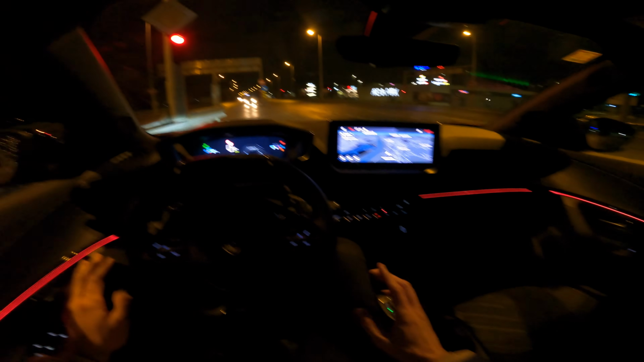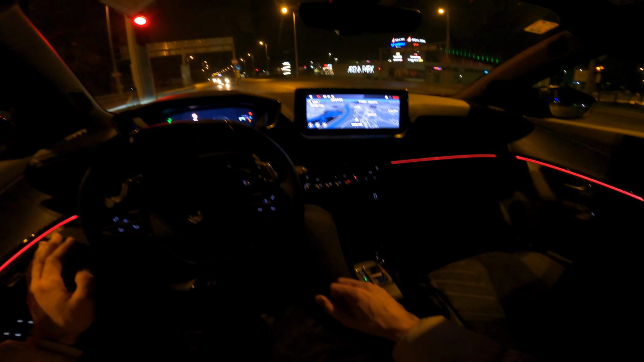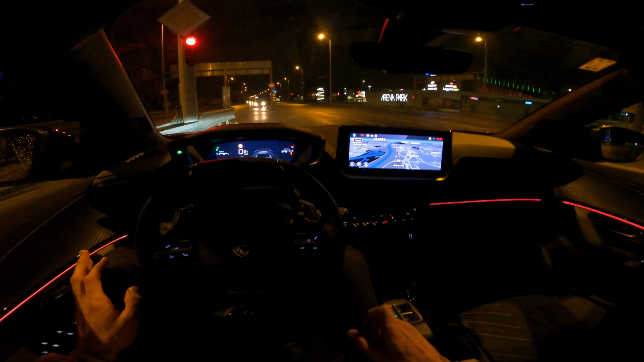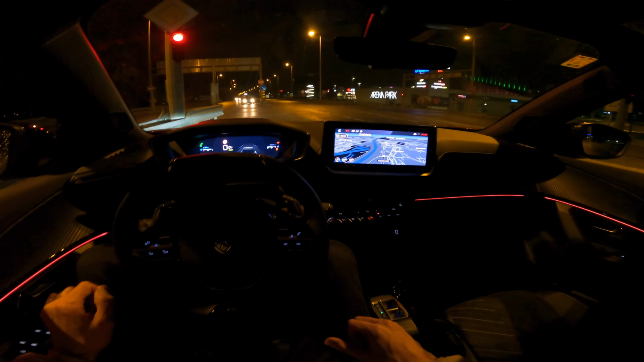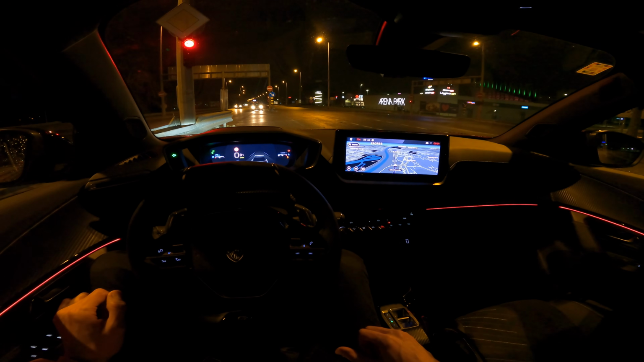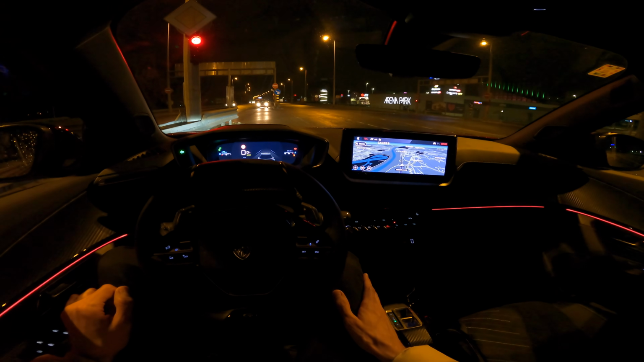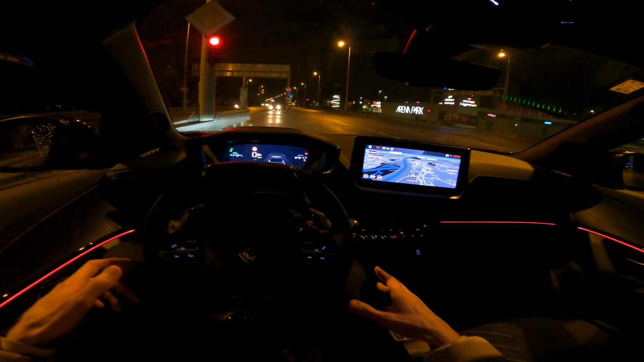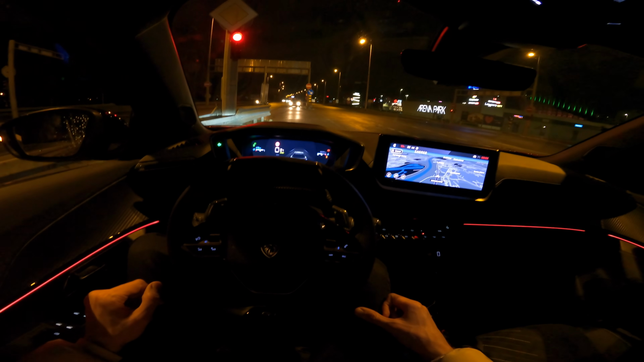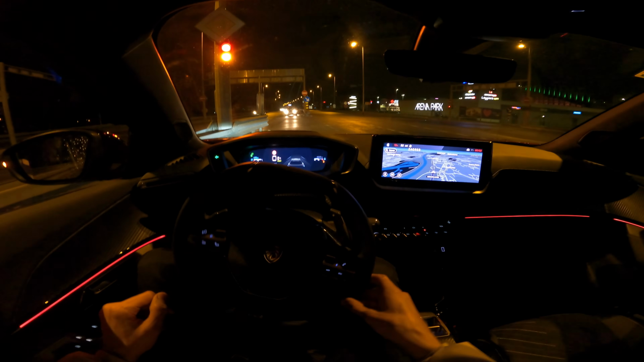Also, I mentioned this in the review. The gas pedal, or the acceleration pedal, is too close to the brake pedal, which is kind of wide. And then you really have to push your right foot all the way to the right, touching the side, because if I'm normally using my right foot, I keep touching the brake pedal, so it's kind of an issue, I would say.